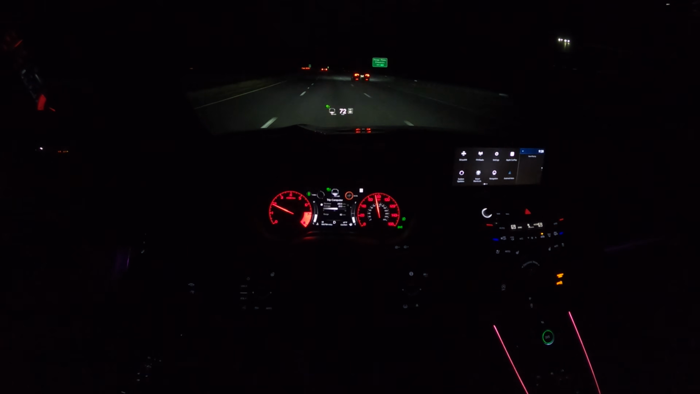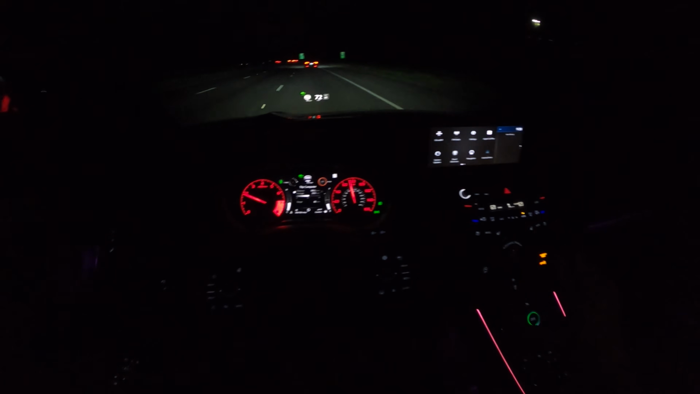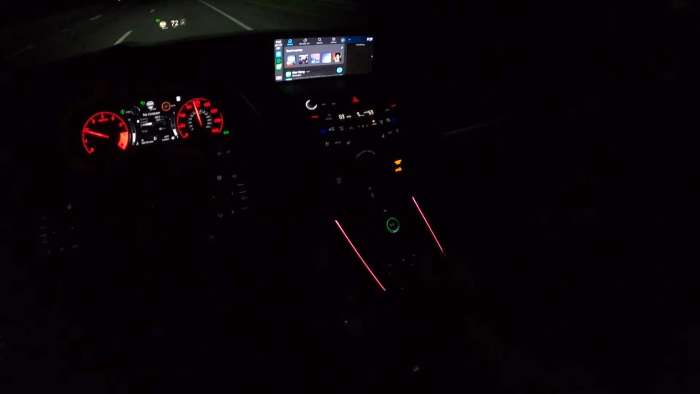On the highway, this just does the job. It's really well insulated. The sound system, this has such an incredible sound system. Ooh, we're getting a text message on our Apple CarPlay. We'll check that out later.